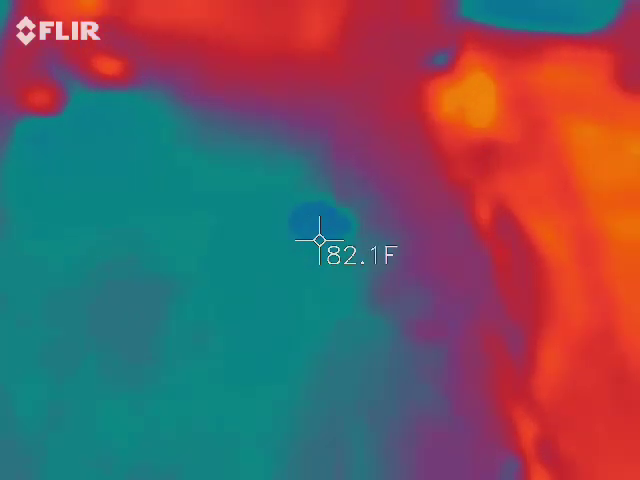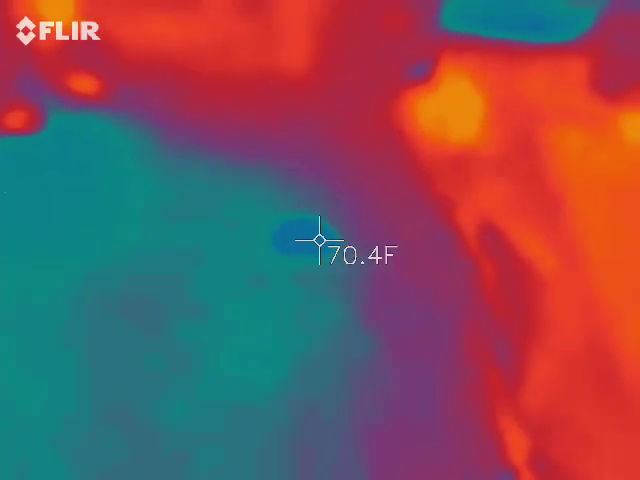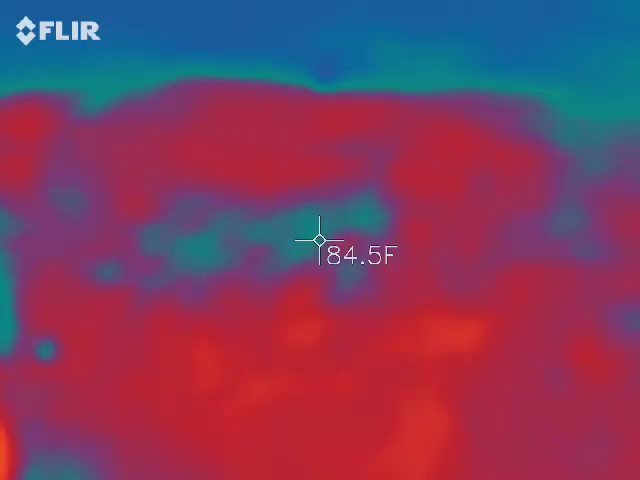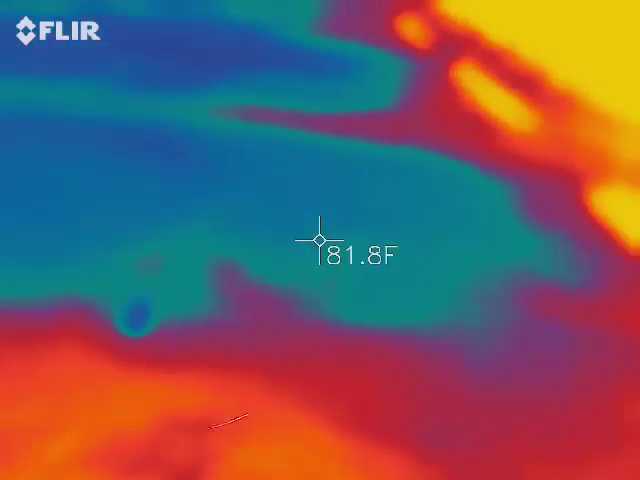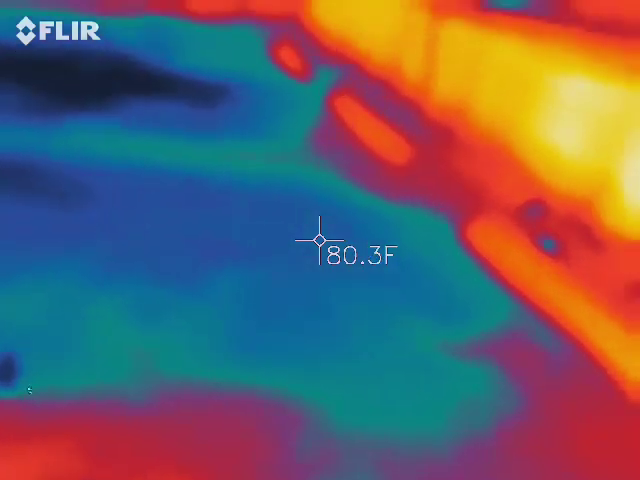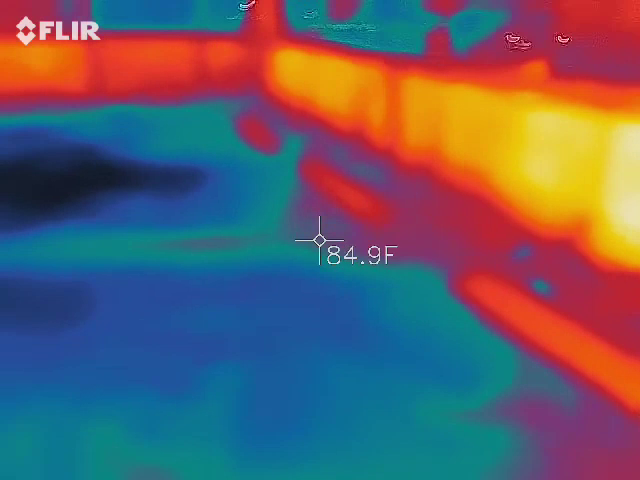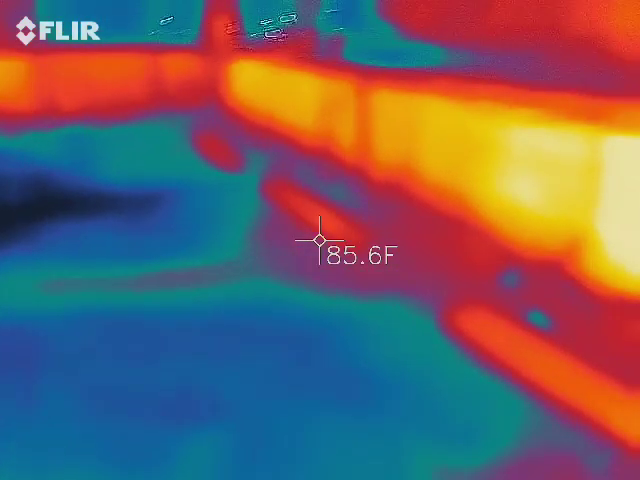Nope, I'm still at 78. 82. 69. Let me see. Oh, that's probably because it's a piece of plastic. Never mind. But it was right there, right where that plastic thing was. I guess that's what happens when we're in the garbage. Yeah. But it still shouldn't have dropped that low, though. Let's check out this corner.